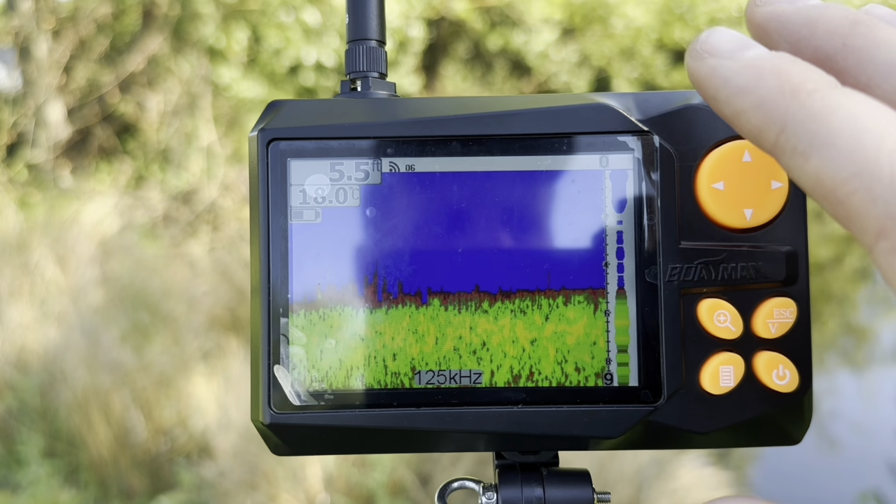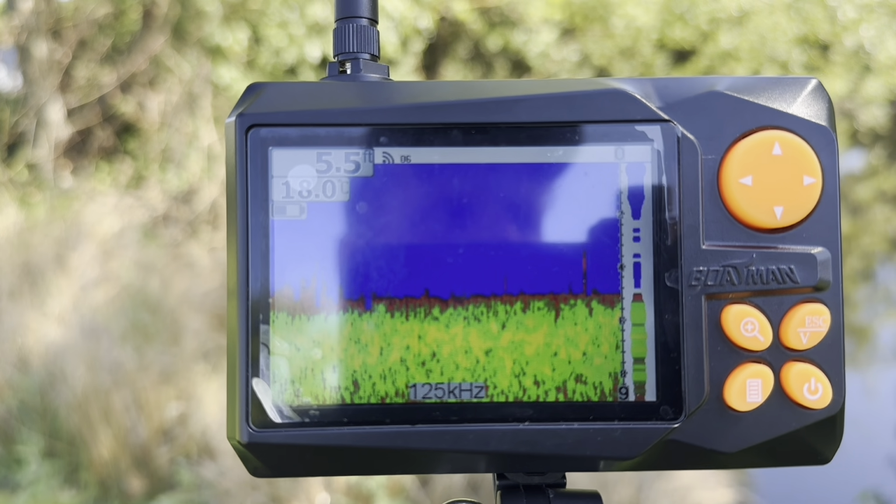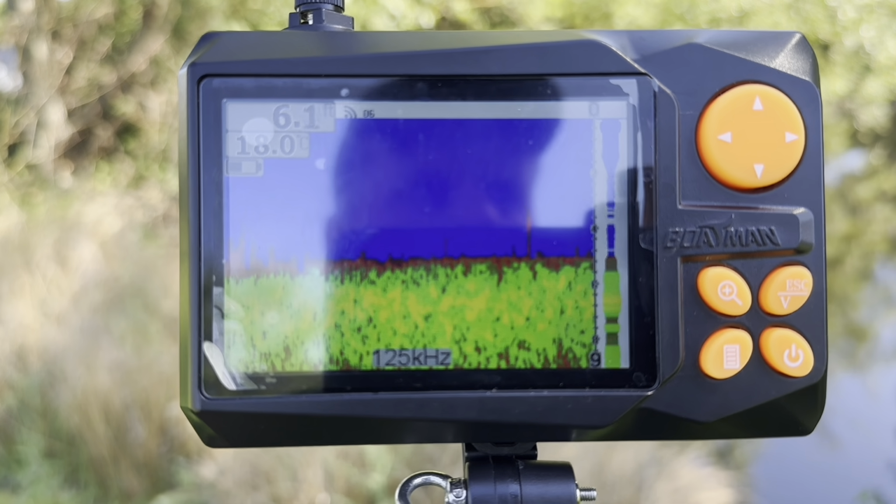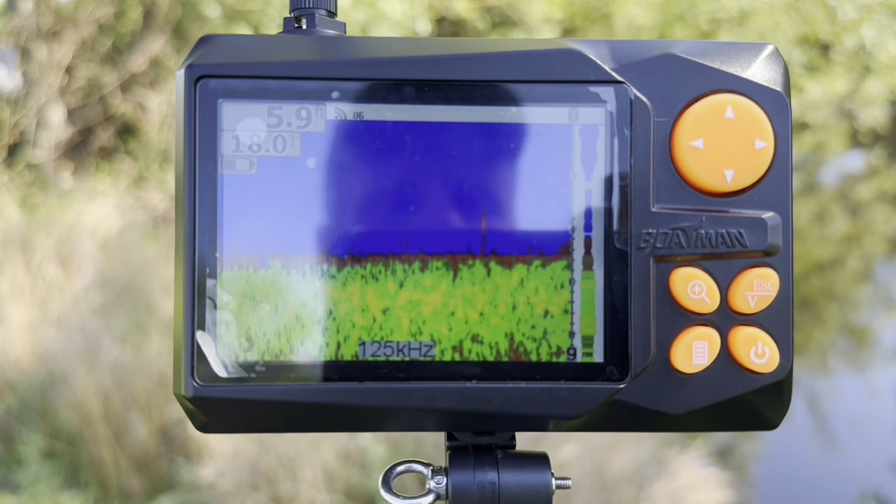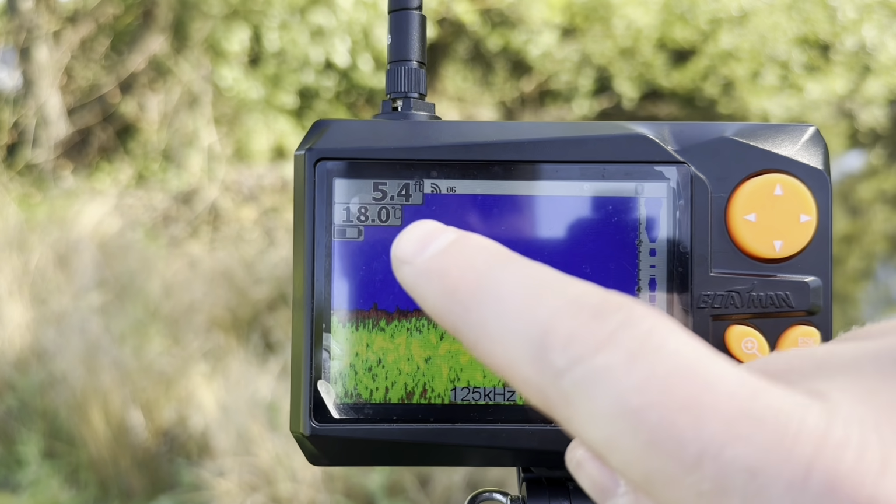And again, we'll start from the top left. We have our foot or our depth reading just here. As you can see, where I am in this little pond here, it fluctuates a hell of a lot. We have the boat in the water, but you will see some bizarre readings, which I'll explain and go through in a moment. So that is our depth reading.